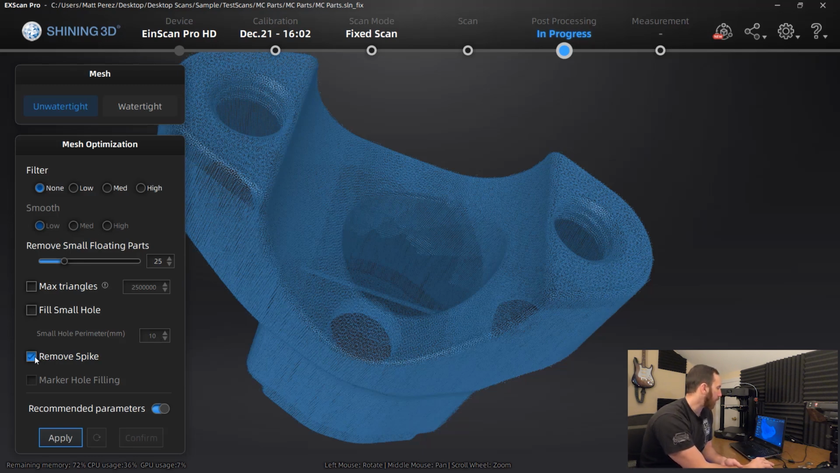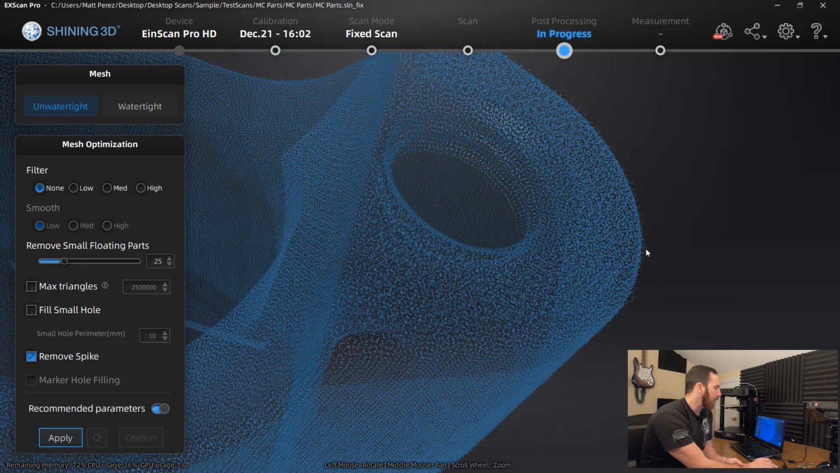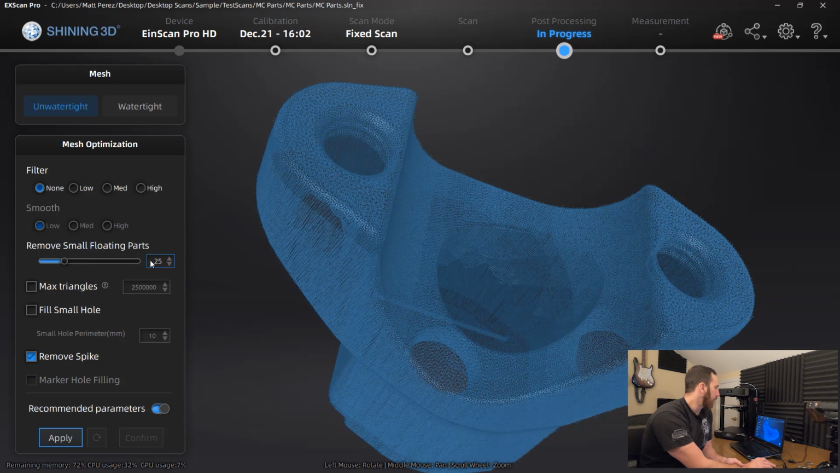Removing spikes, I'm actually okay with this setting because we do have a couple points that are floating out in space, and those are going to turn into spikes when it gets converted to an STL or a mesh file. So I'm going to allow it to do that, and also allow it to remove small floating parts. That'll allow us to get rid of some of these points that are out in space. Some of these other options for filtering and smoothing, again, really what we're doing is decimating the point cloud as we turn it into a mesh. And unless I have a good reason, I'm going to leave all of those settings off.